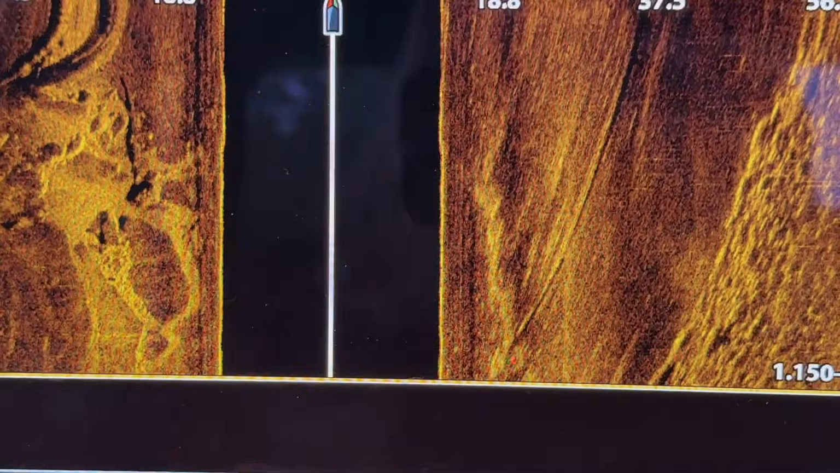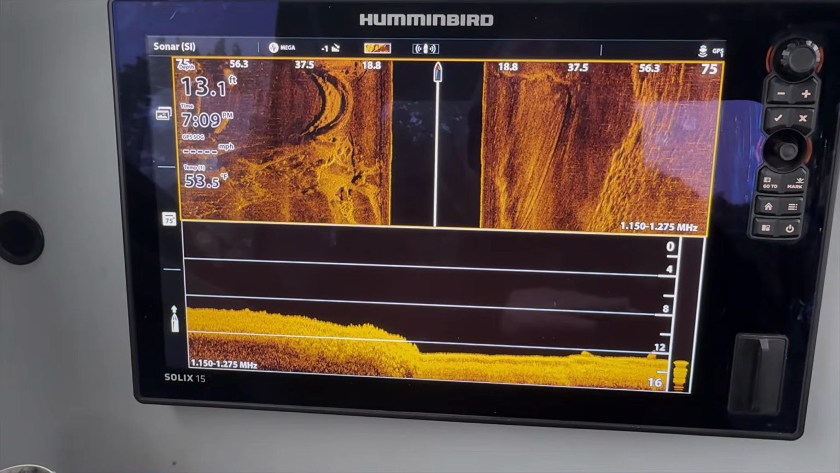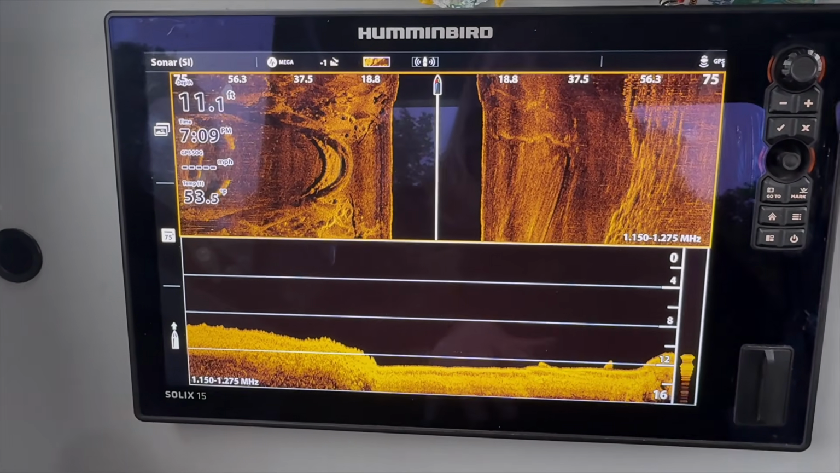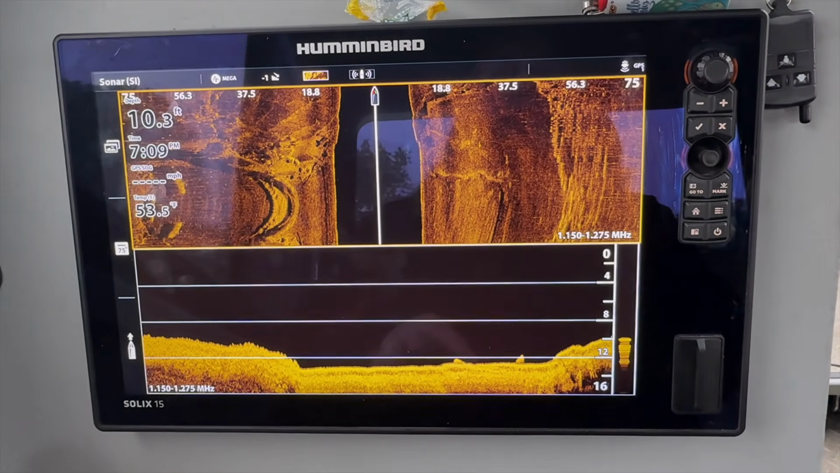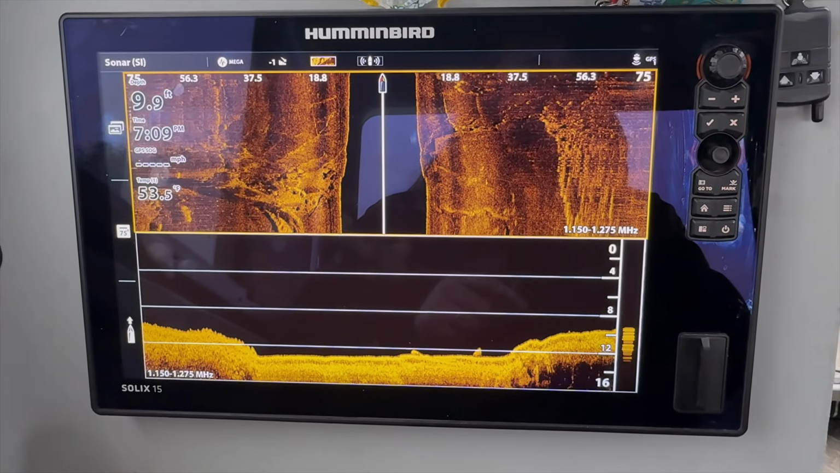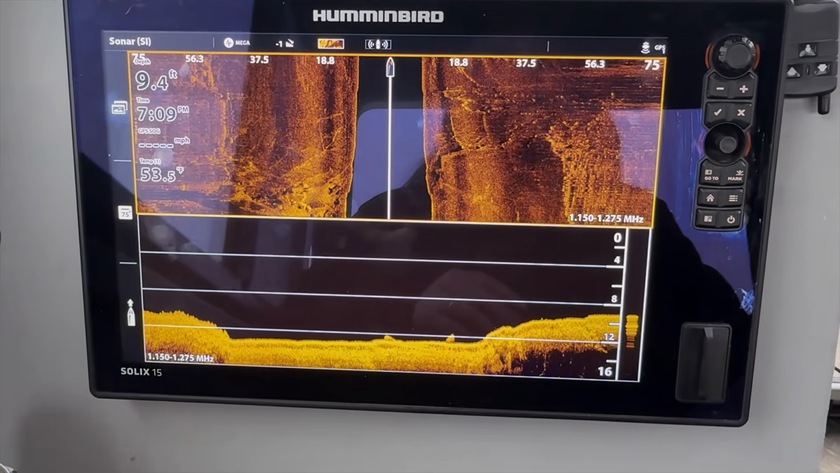Okay, so our first initial pass through of this area right by the dam. It's a rocky bottom, but we in no way, shape, or form have seen any sort of vehicle, anything. Jacob is flying the drone up right now just to double check, see if we can get above it, take a look at it.